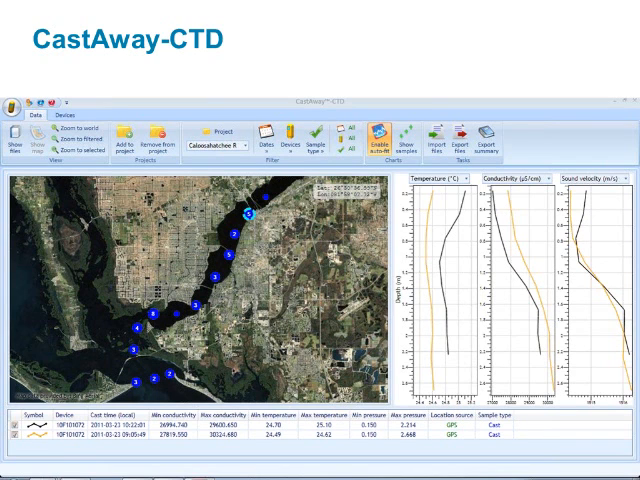So if you have a very large survey area, and also if you're expecting gradients, if you expect there to be significant changes in the salinity or temperature, then you're going to want to do more CastAway casts.